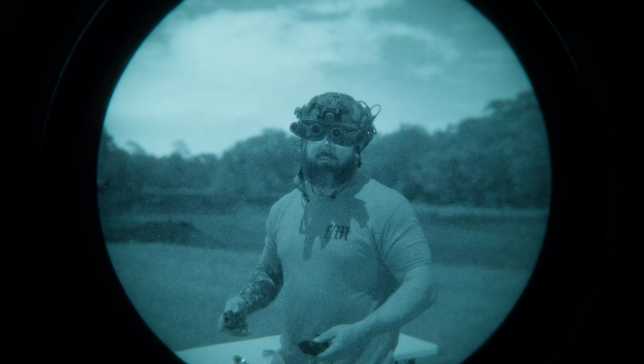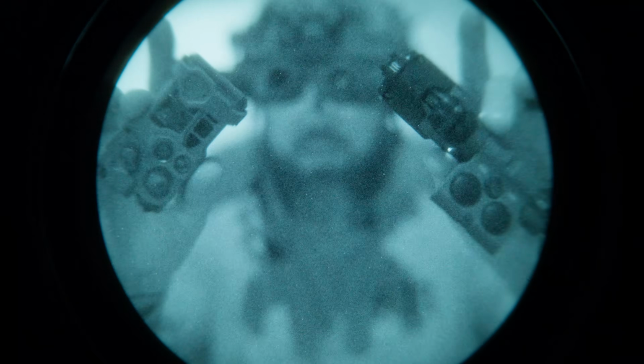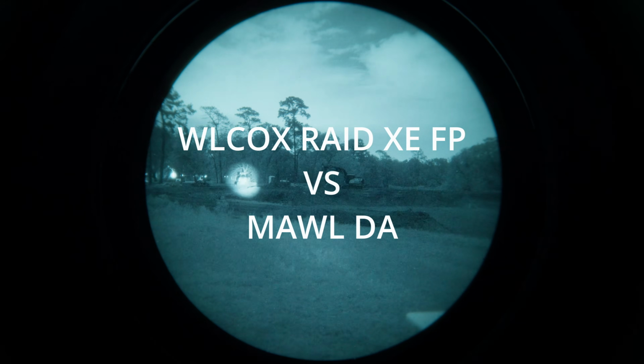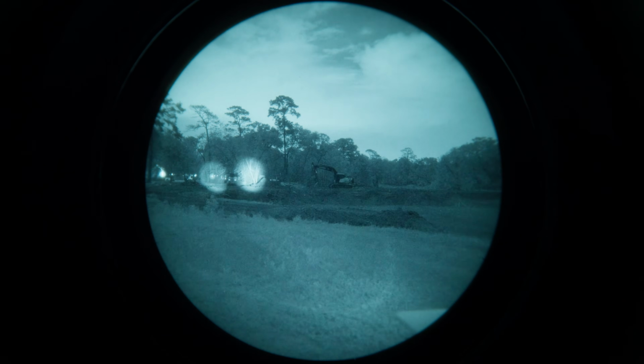Sorry, night vision turned off again. This is the Mawl DA and the full power Raid XE. Okay, let me open it up a little bit more. Let's say that's apples to apples.